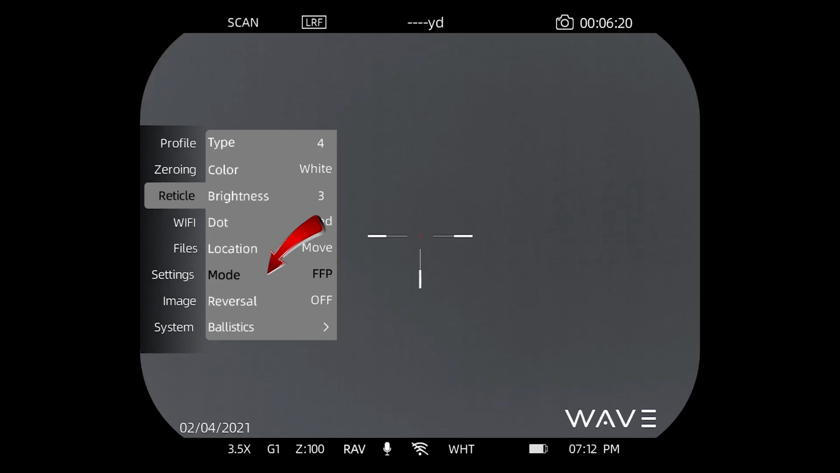And then the mode of the reticle is whether you want the reticle to magnify, in other words, to mimic a first focal plane reticle, or if you want the reticle to stay static, non-magnifying, which is the second focal plane.